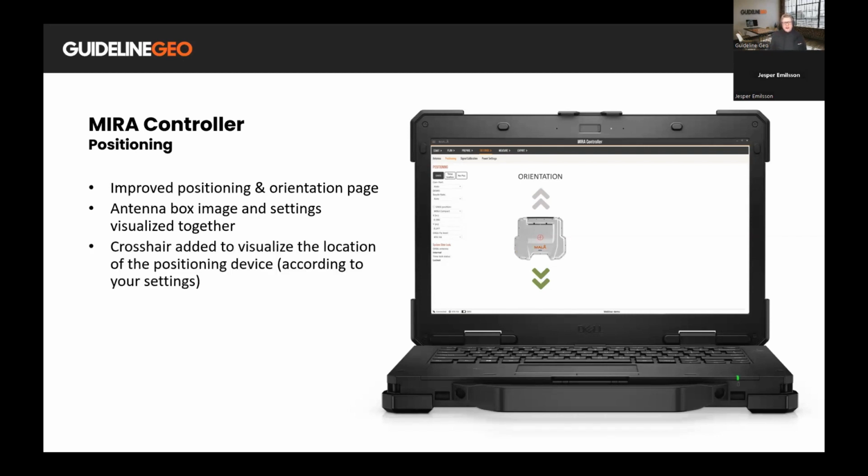We have also added a crosshair to this image to visualize the location of the positioning device that you are using. So if you are changing the offset of the GPS, the crosshair will follow accordingly, so you can verify and have this as a quality control tool before starting to make sure that your GPS or total station prism is in the right place.